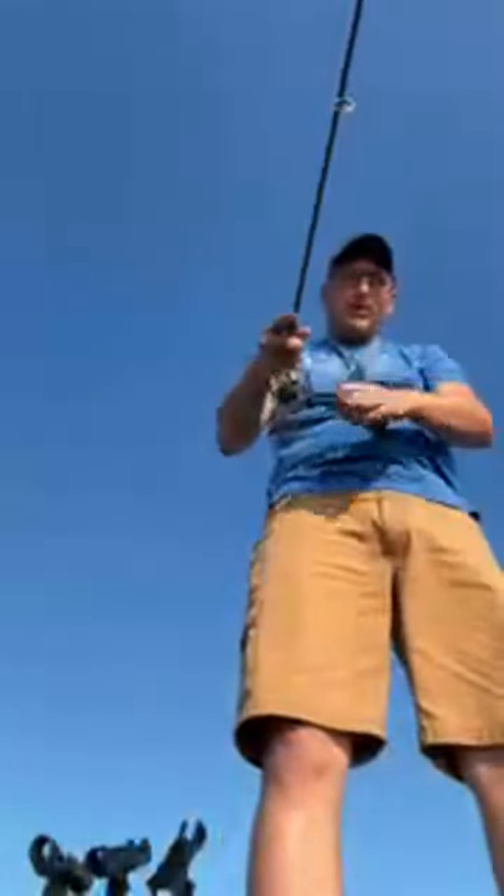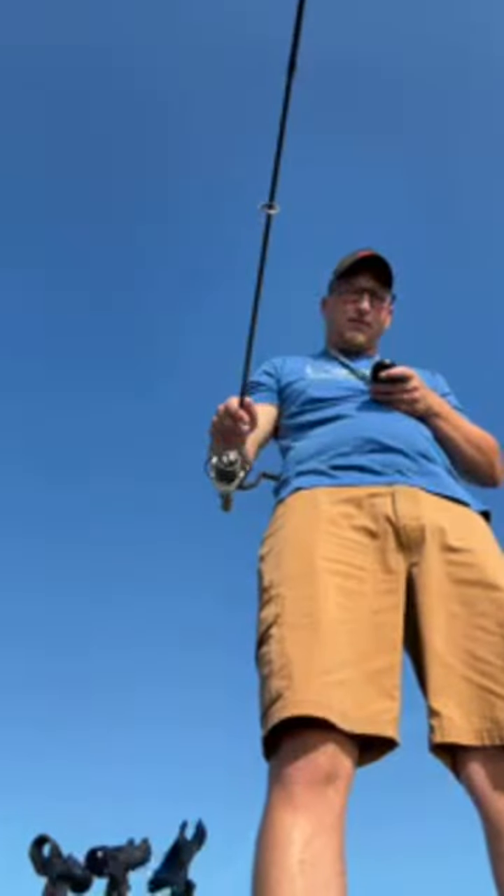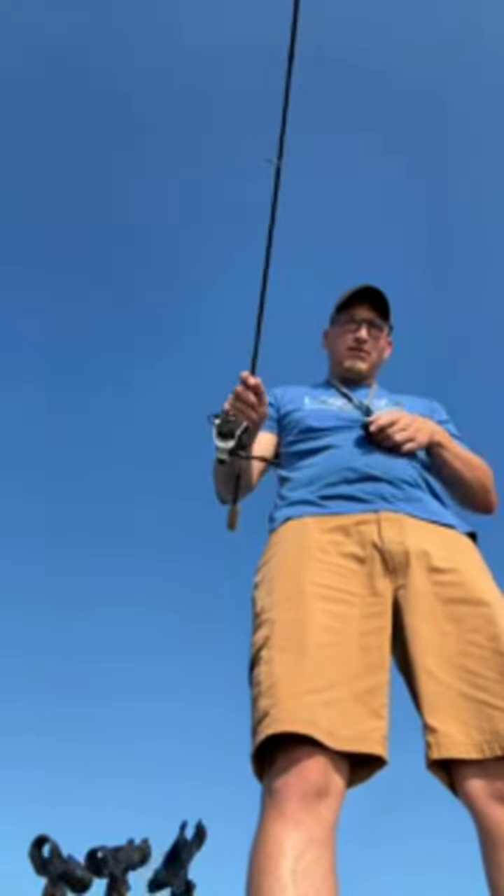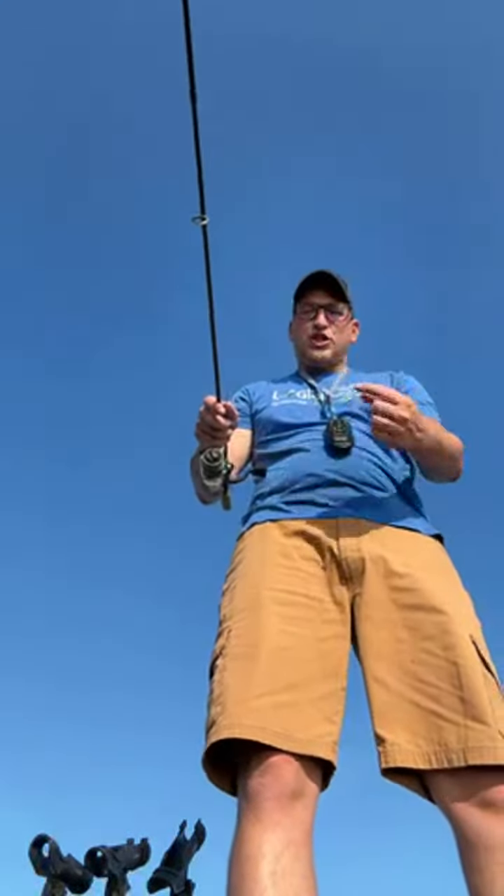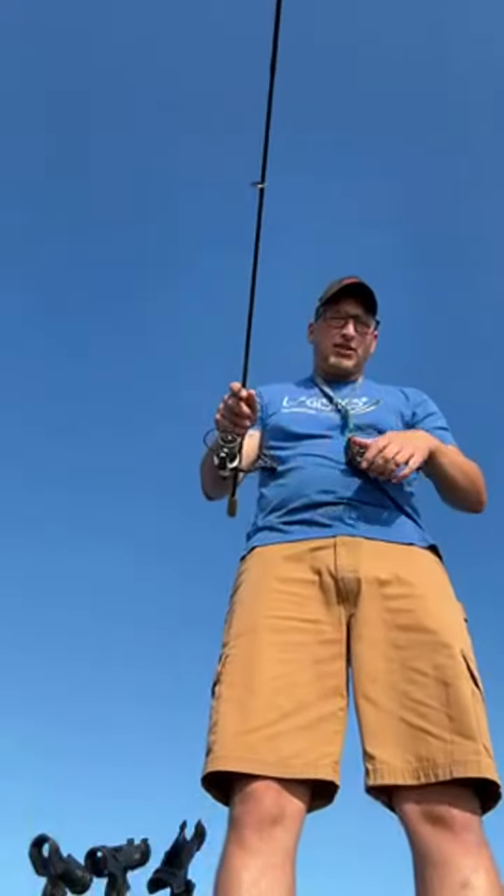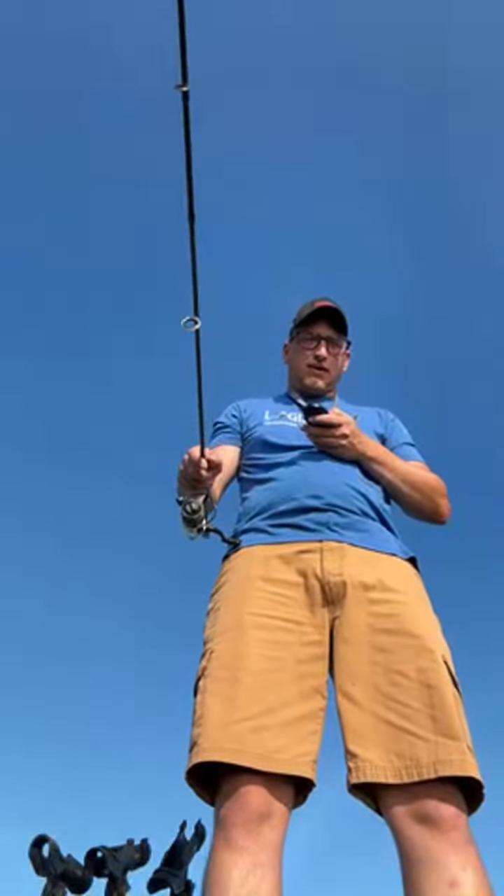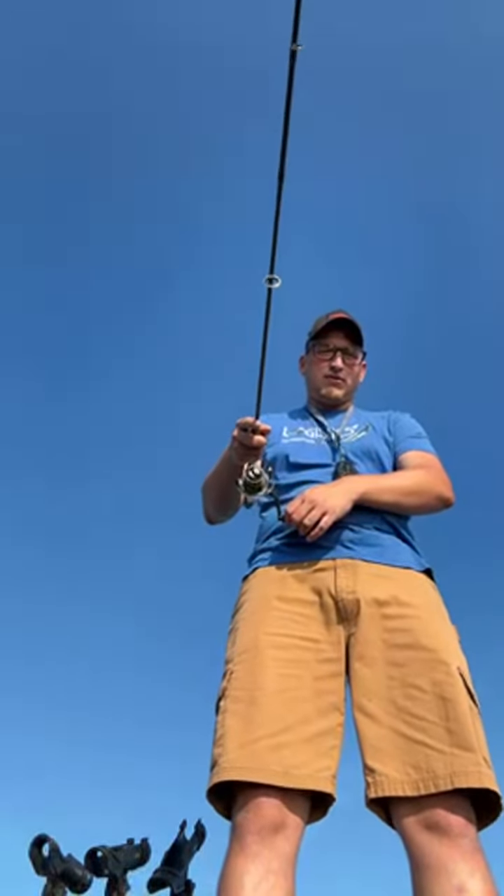There's a school at 60 feet. There's one coming up to me right here, just chilling. Hit it. Come on. It's so weird how you move your jig and they come flying up, just like ice fishing. And then they just sit there and look at it, when they were that enthusiastic about coming up to it.